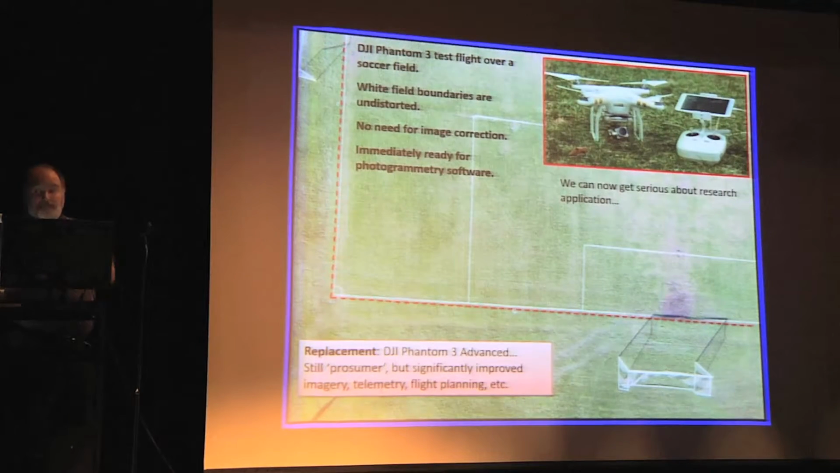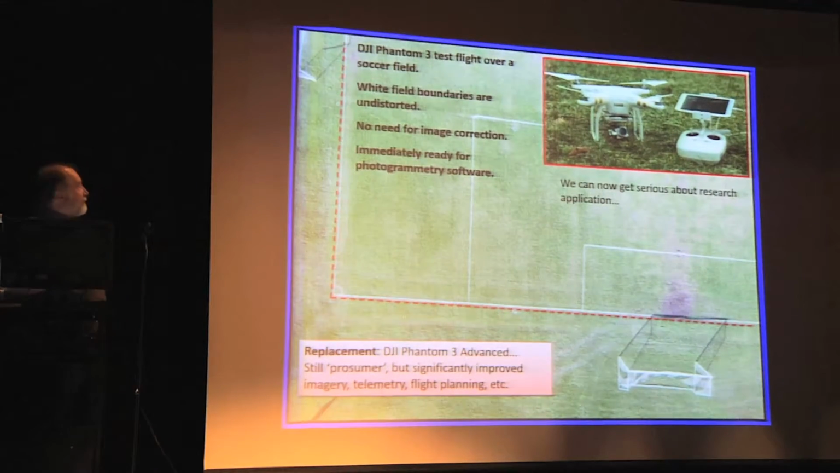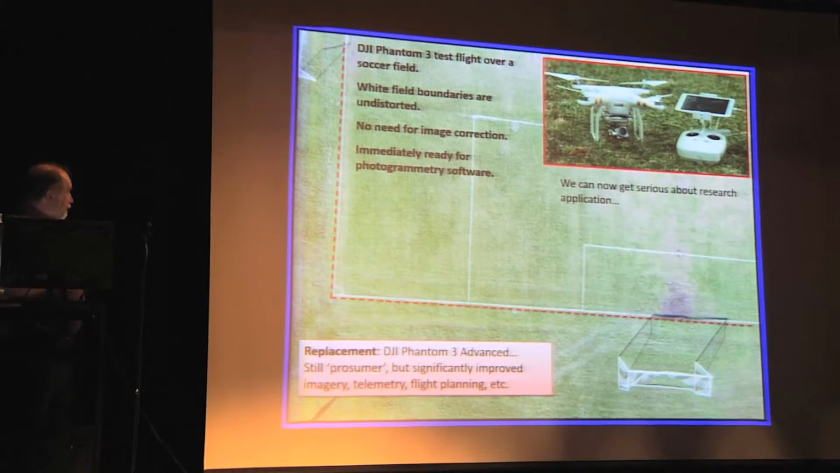So I flew over top of a soccer field next to my house and took some pictures of the white chalk lines around the boundaries of the soccer field, held my breath as I uploaded the pictures into my computer, and then laid down some straight lines, and by God, the photograph of the chalk lines actually were straight lines. We can now get serious about using the technology for archaeology.